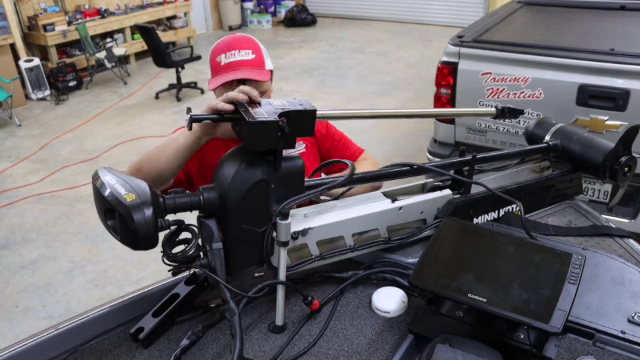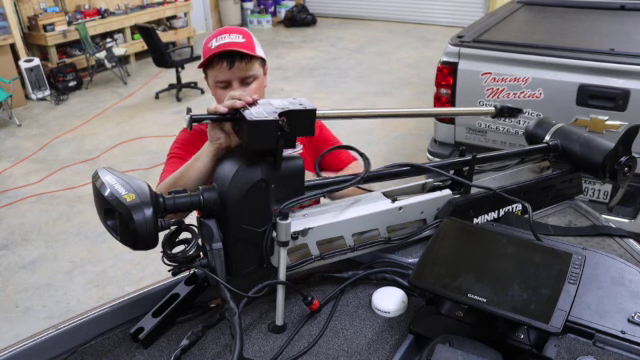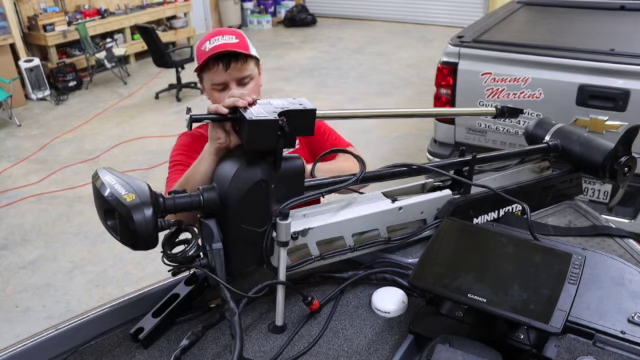Once you've got that a quarter to half the way in, you're going to want to go ahead and grab your next screw. Get it lined up and started in.